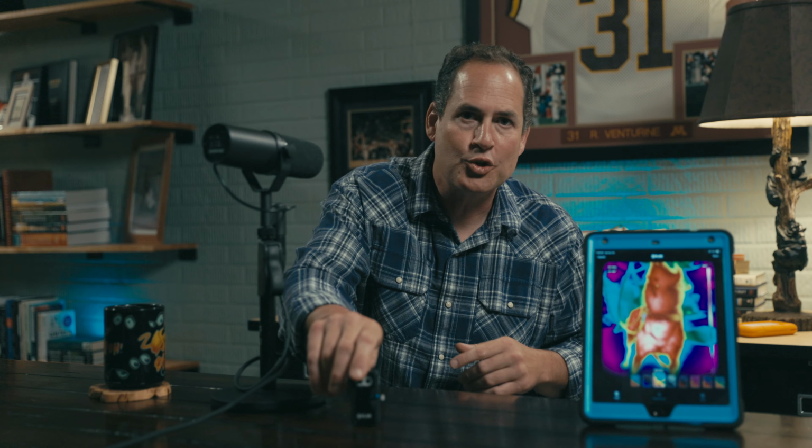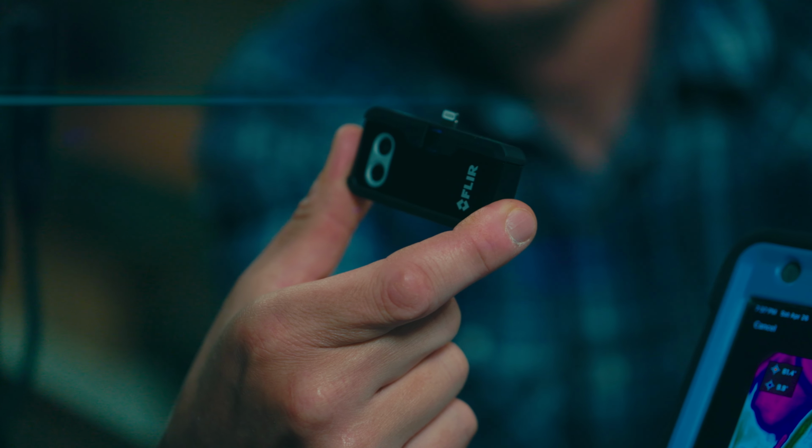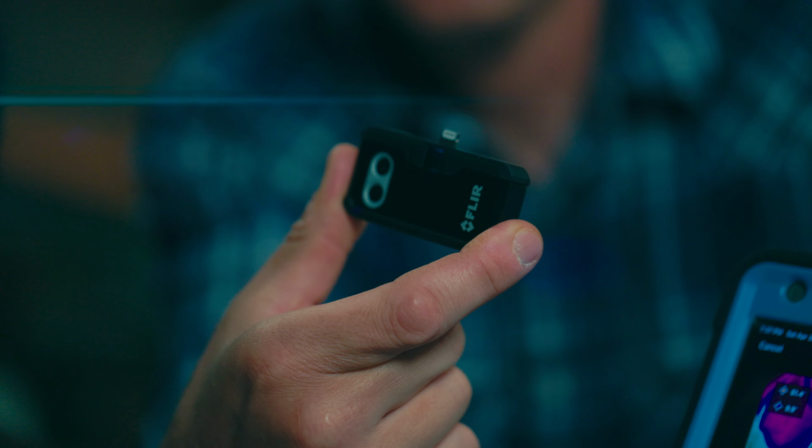How do you know if your dog is injured? Now, you could go to a vet and spend an astronomical amount of money just to have them come back and tell you your dog's fine. Or you can get this. This is a thermal imaging camera, and it will tell you everything.